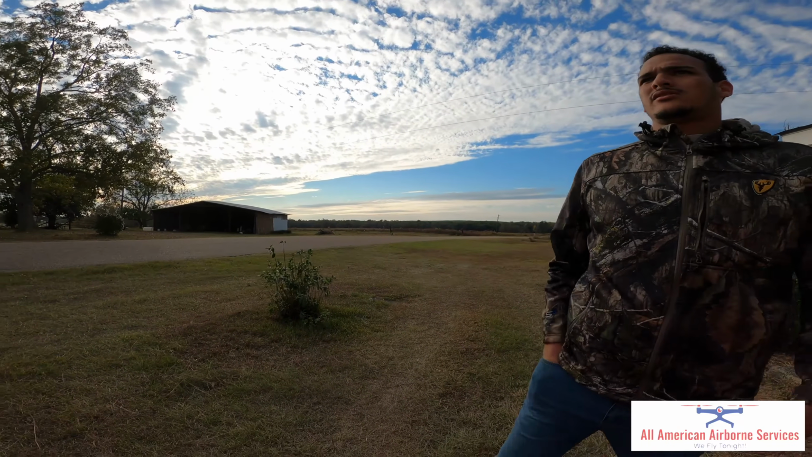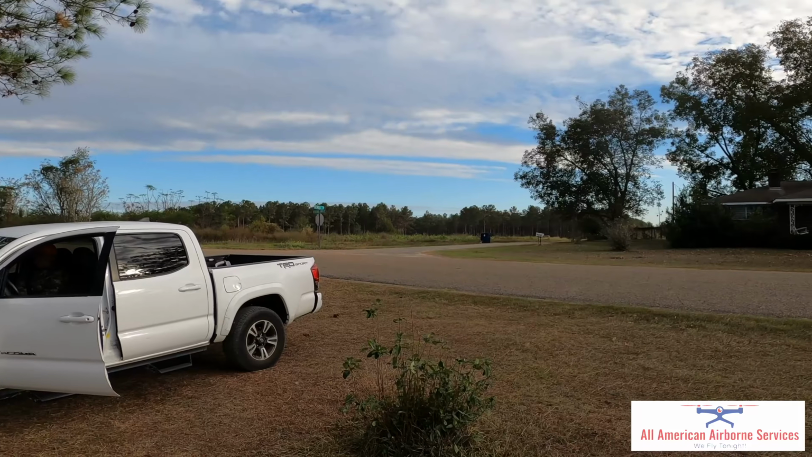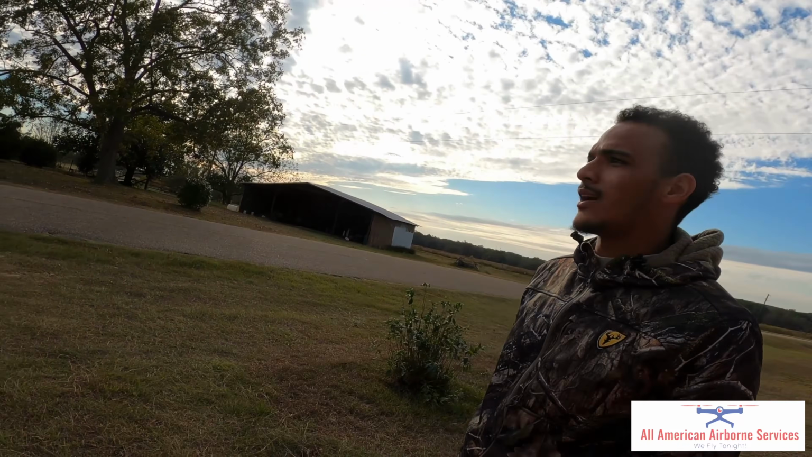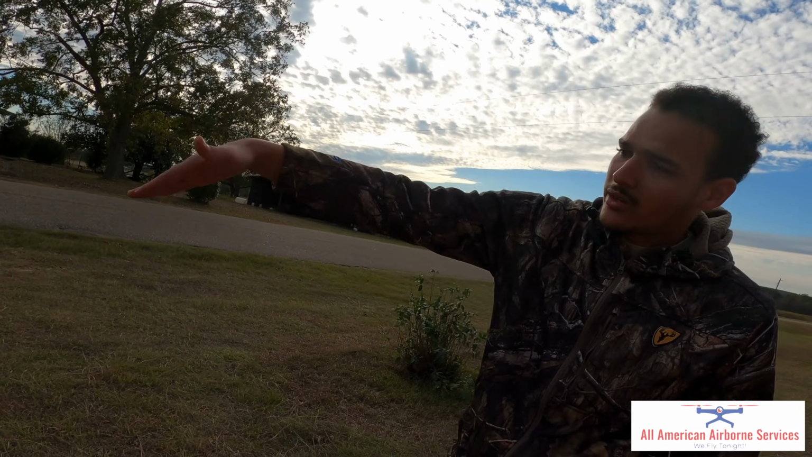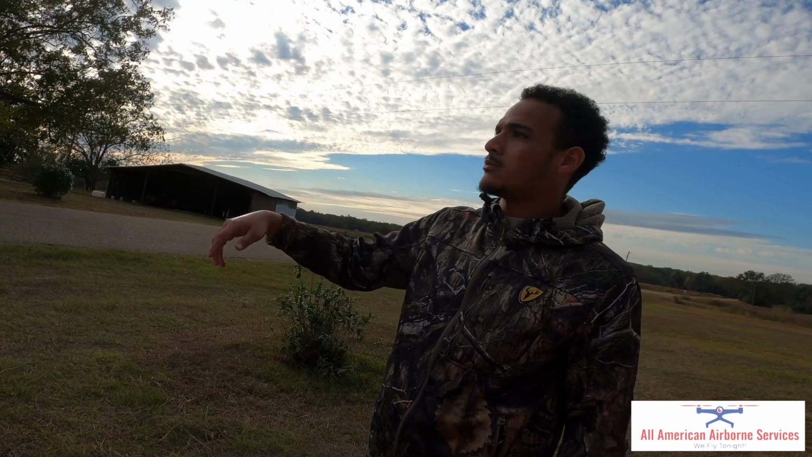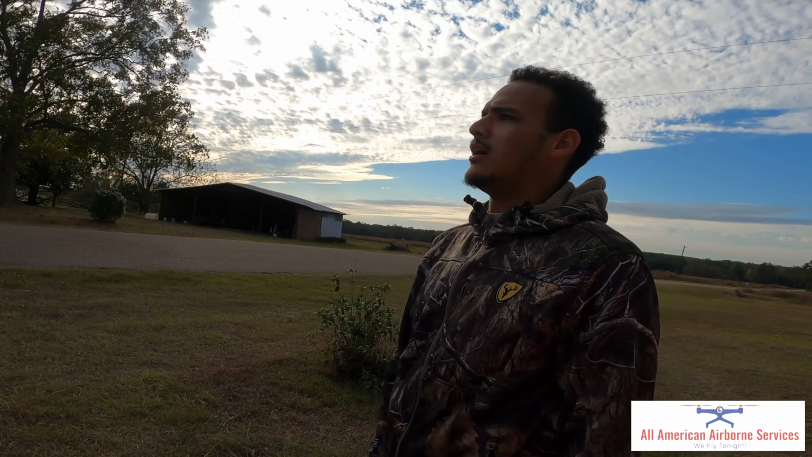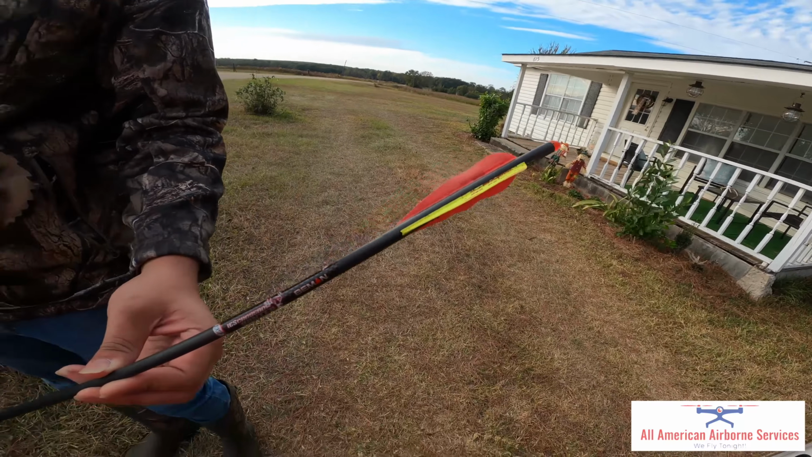What's happening? All right. So the food plot, if you can see, is straight down the corner of this field right here. Shot him about 6:30 this morning. I thought I hit him in the heart because he was running kind of a mule kick and ran on his face for a little bit. The dog got here, tracked him all the way to the bottom. The dog couldn't find him no more after that. Couldn't track nothing else.